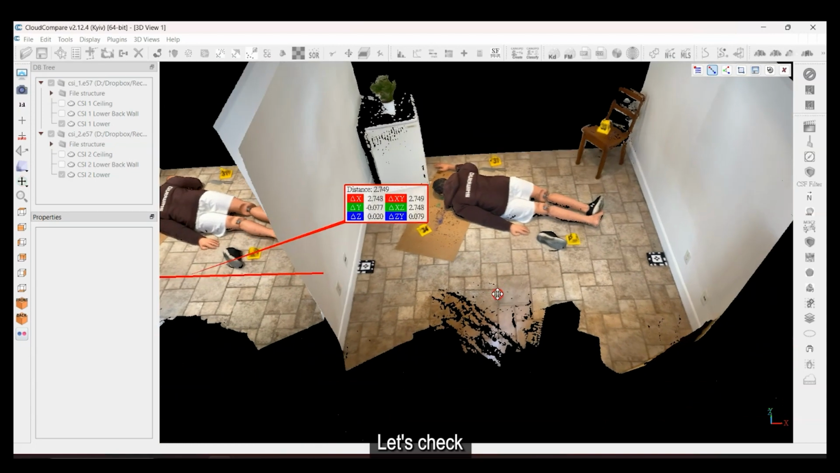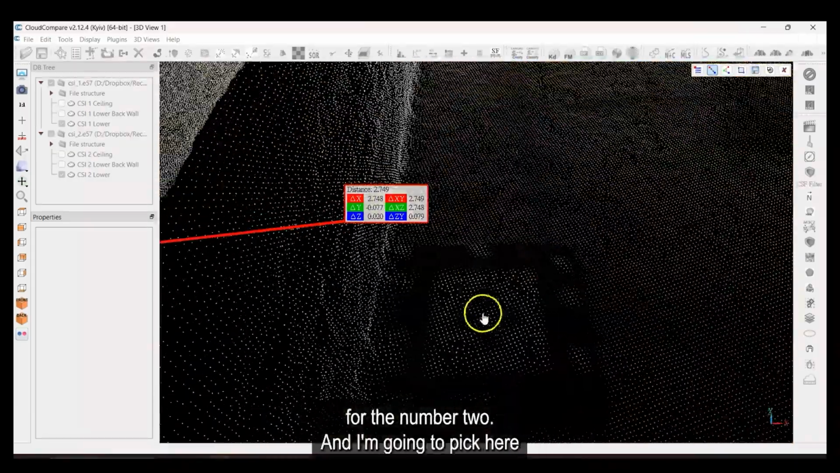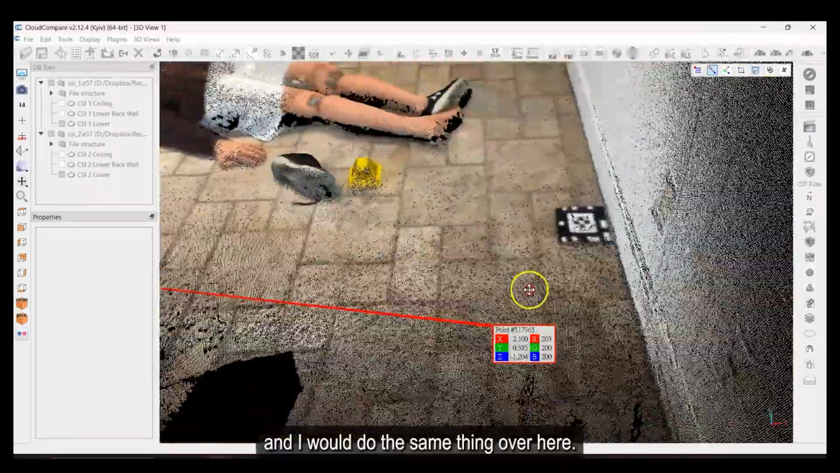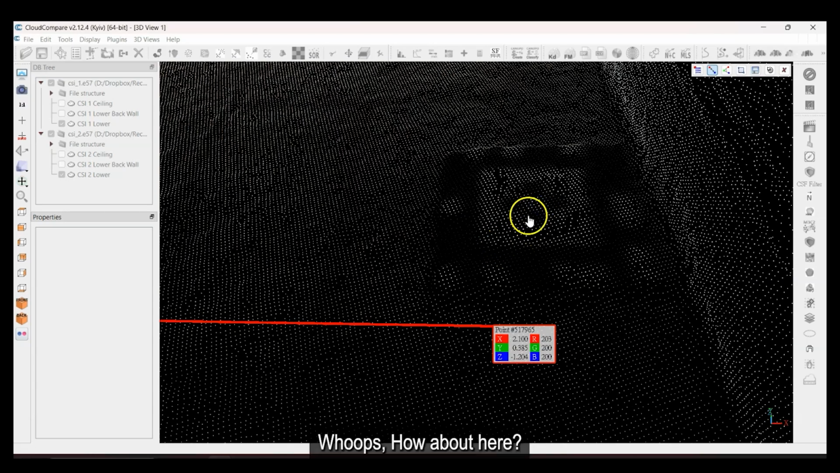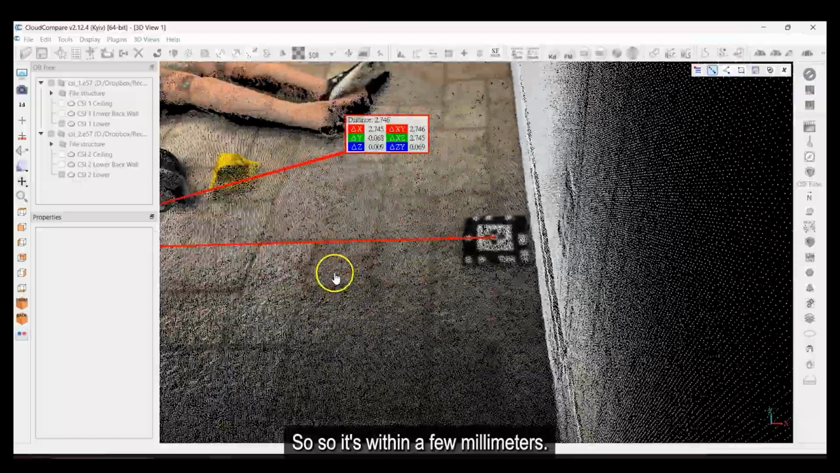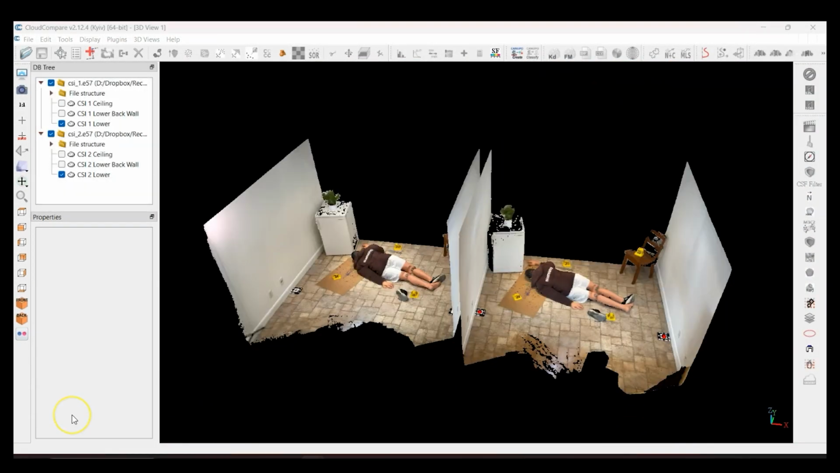Let's do it over here. Let's check and see if we can get the same thing. Make sure that it's working for the number 2. And I'm going to pick here. And I'm going to do the same thing over here. I'll just pick a quick point somewhere along the center. Let's say somewhere over here. Oops. How about here? Okay, 2.746. So it's within a few millimeters. And again, I'm doing this pretty quick, but I think that's good enough.